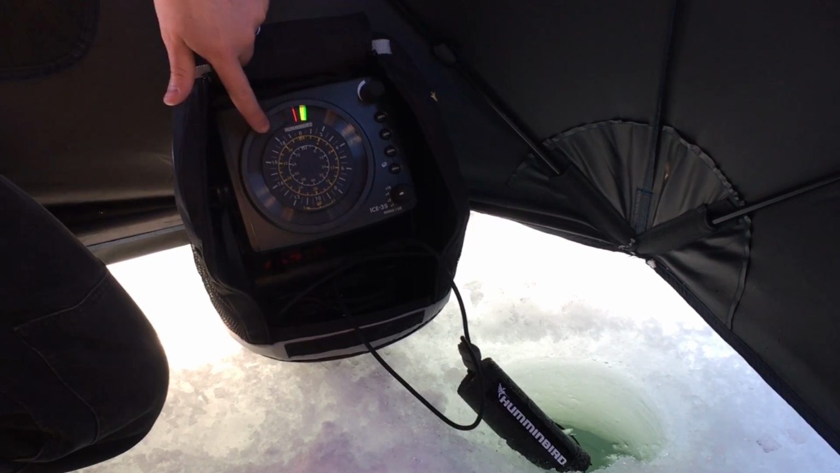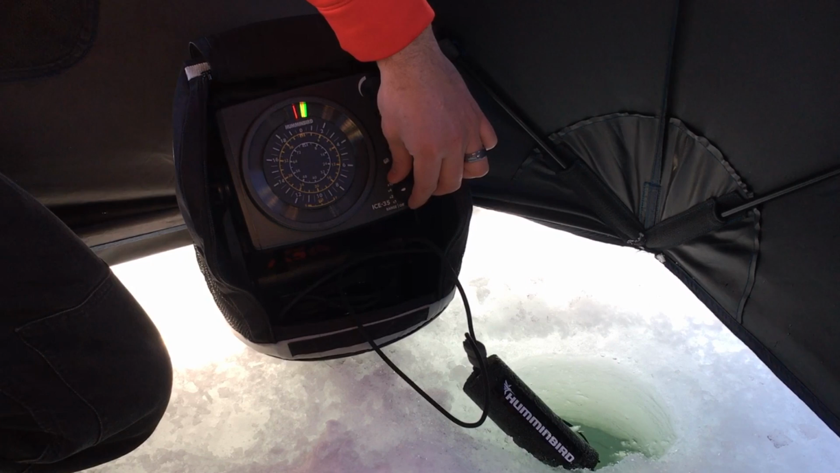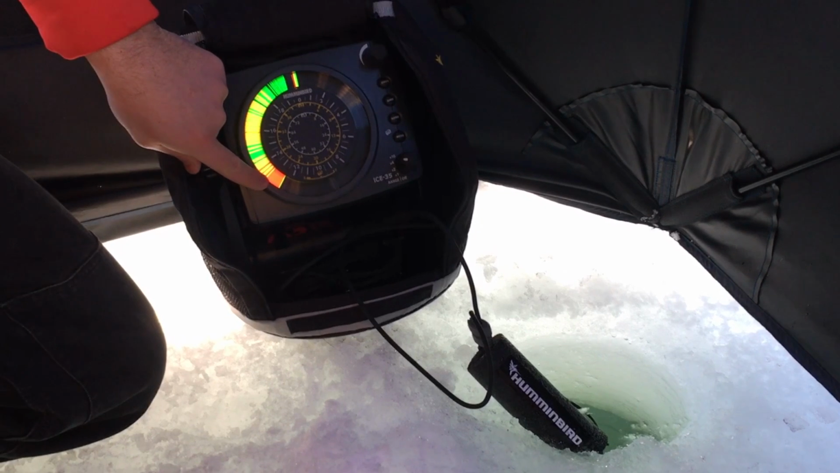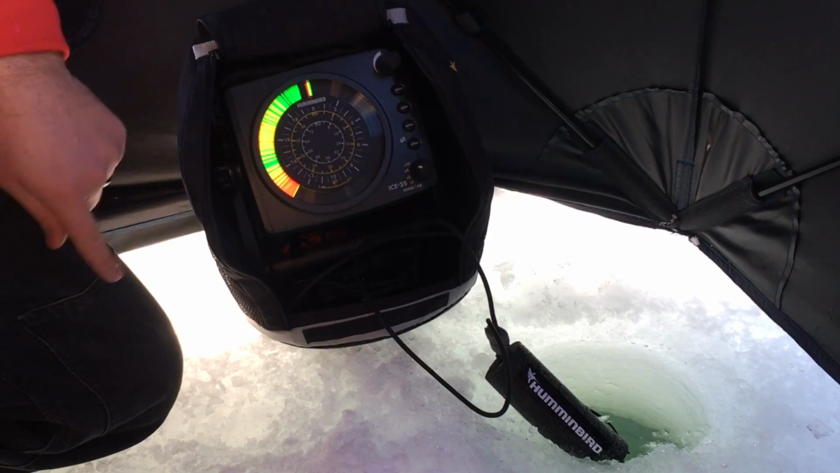Since I'm not seeing the red anywhere on the screen, I need to go to the next depth scale, which is 4 times. So when I go to that 4x, now you can see that I have a bunch of red here. That represents the bottom, and I'm on the 4x depth scale.